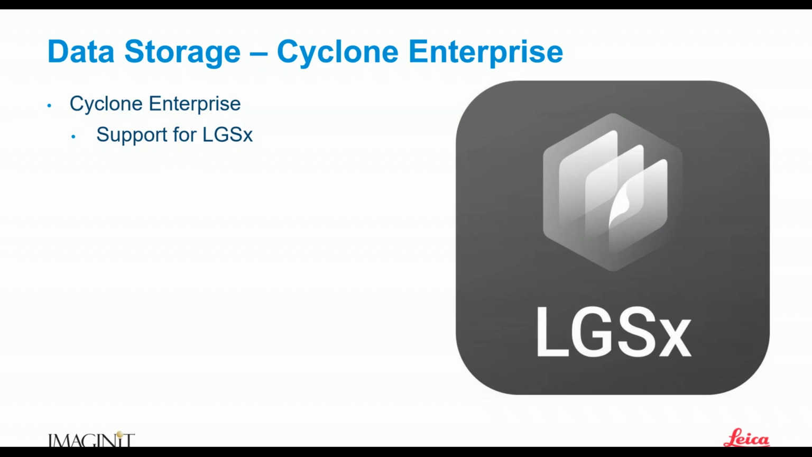This eliminates the need for us to have the LGS file on every local machine. So Cyclone Enterprise now has support for the LGSX, which can be uploaded to our Cyclone Enterprise server and be shared across our company.